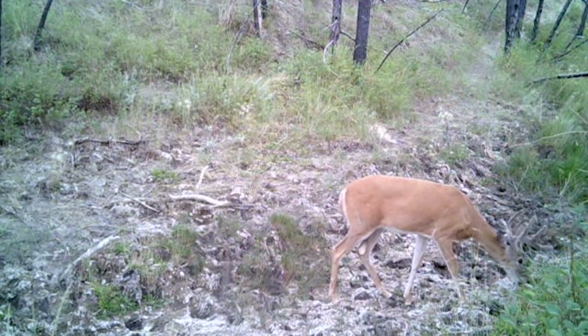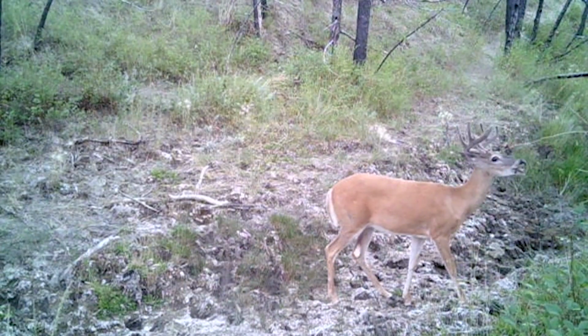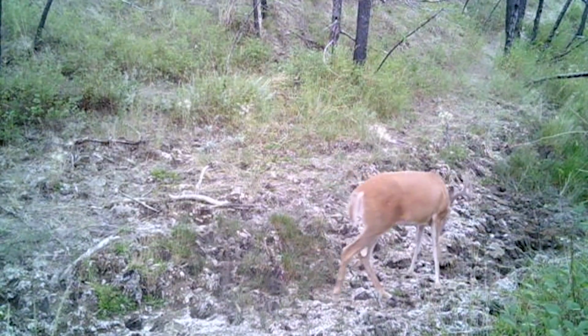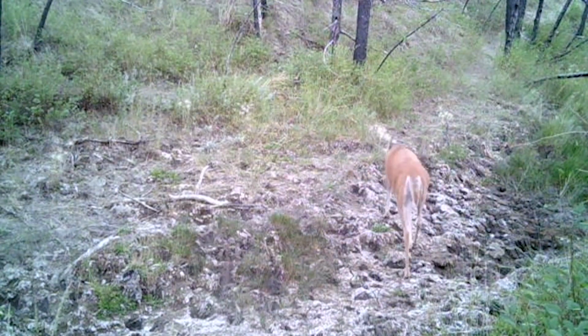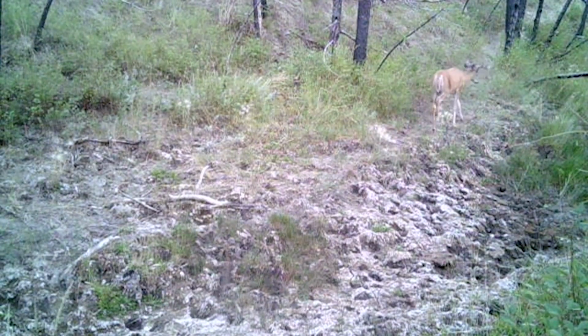You can see it's a beautiful 4-point, or if you're from the East Coast, 8-point buck. And yeah, just a super handsome deer, looks super healthy, and he's got everything he needs. Why wouldn't he be there? You can see here after he gets some water and some food, how he just takes that game trail all the way up the hill.